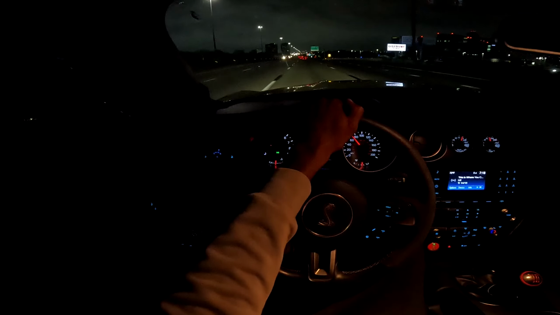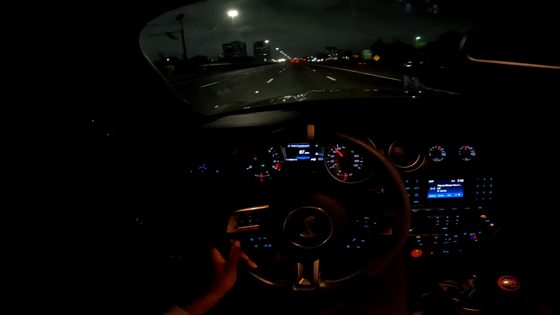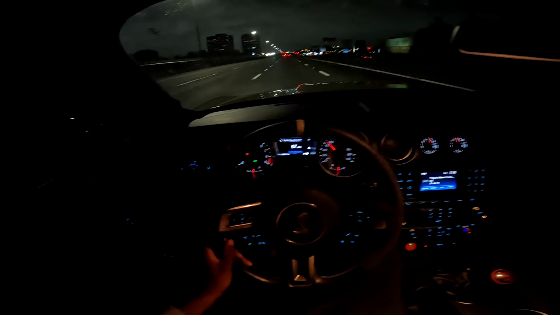But let me know what you guys think about these nighttime POVs, if you want to see more of these on the channel. Honestly, I love driving at night, even more than during the day. It's just chill, to relax. So let me know what y'all think. I'm not even driving fast, like under 70. I'm just cruising. People be flying by me going like 100. I'm just chilling and cruising, enjoying the car.